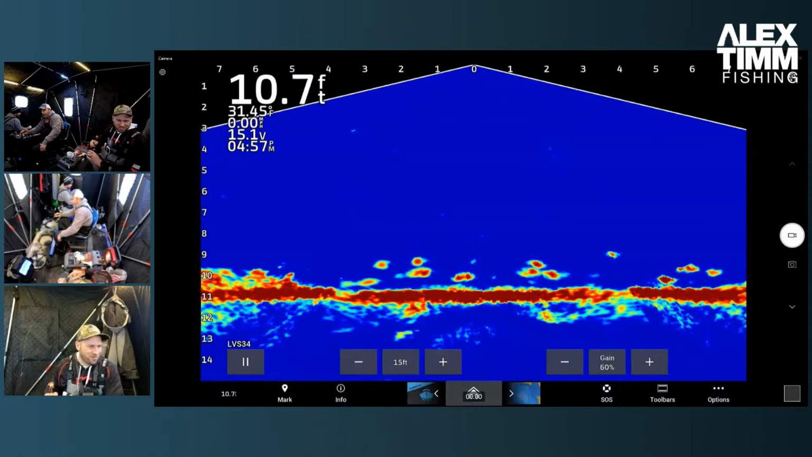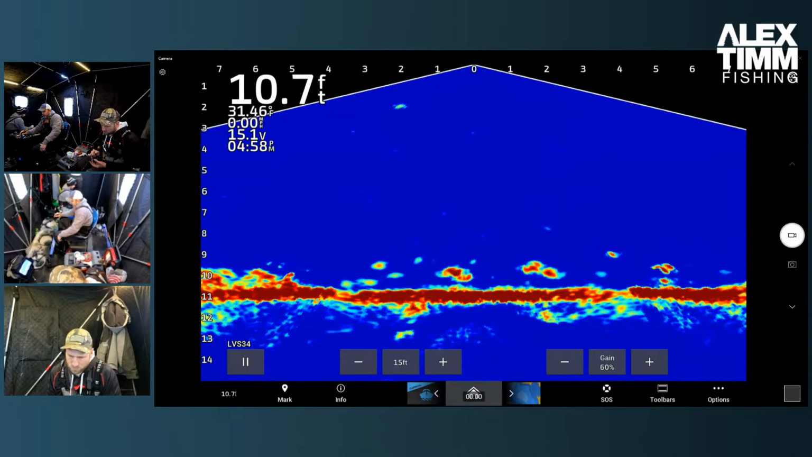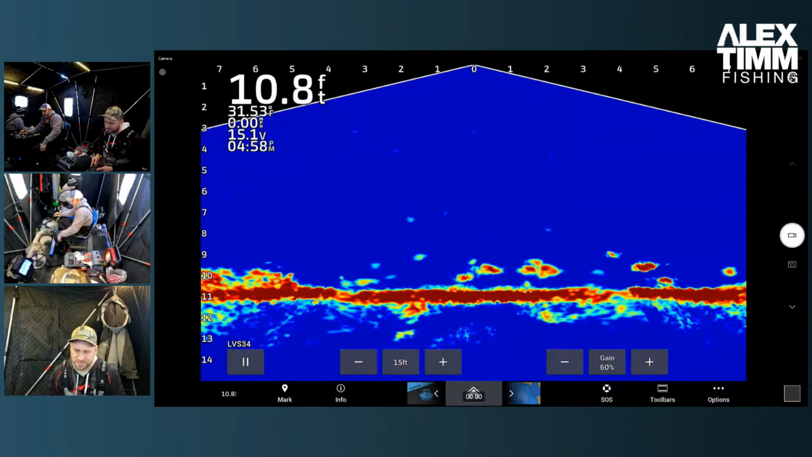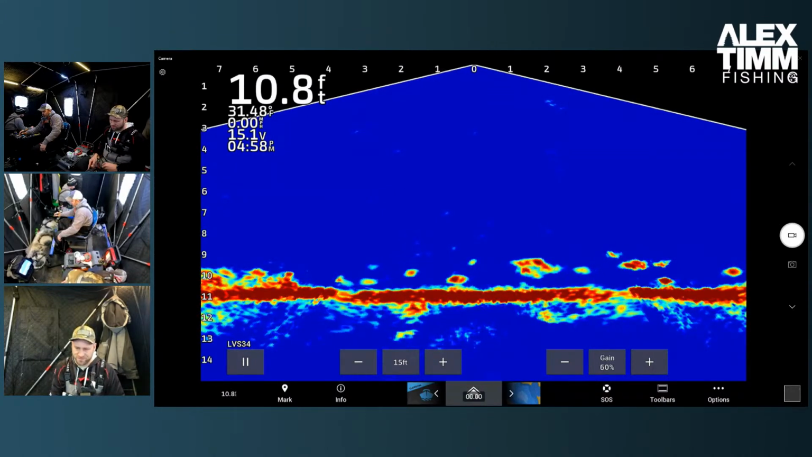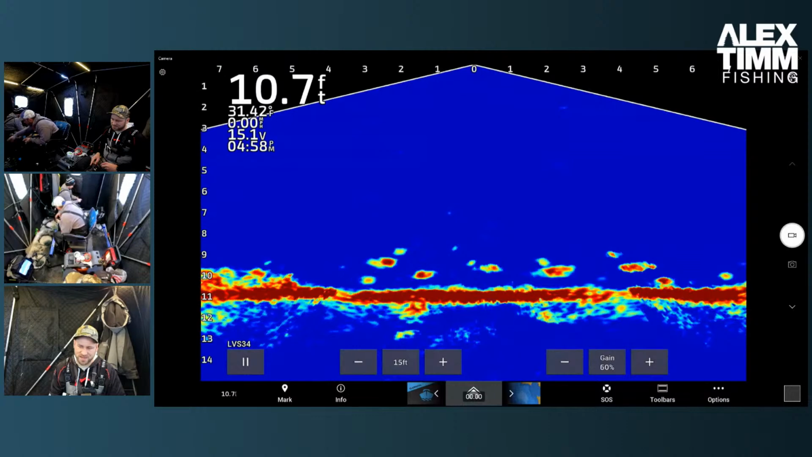So we'll go back so you can see the screen again. You can see the action on the Livescope. We're dropping down. We'll see how quickly we can hook up with this type of presentation. Starting to get dark out. We've got sunset here in about 15 minutes. Dropped it down. We got a fish from the right coming up off the bottom. We got fish from the left and the center left.